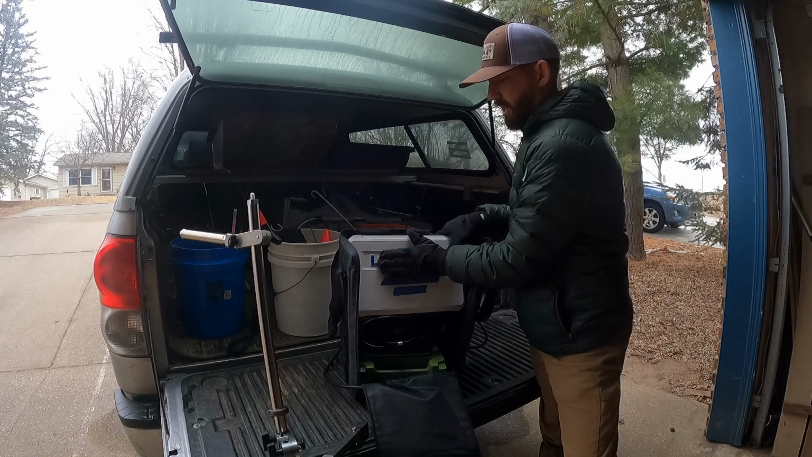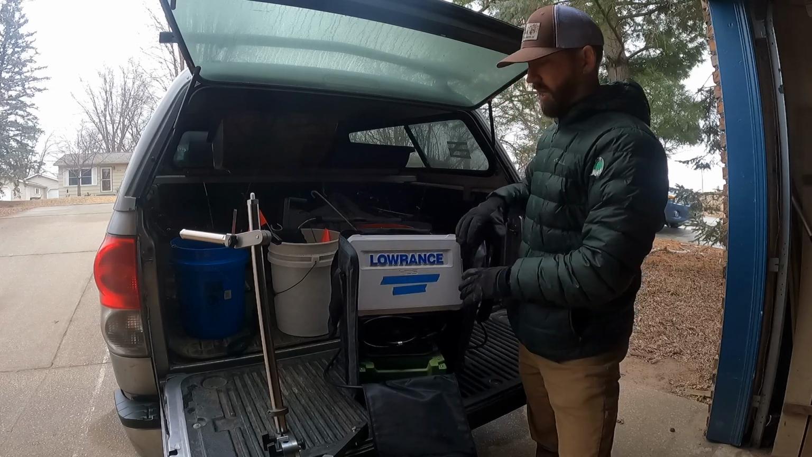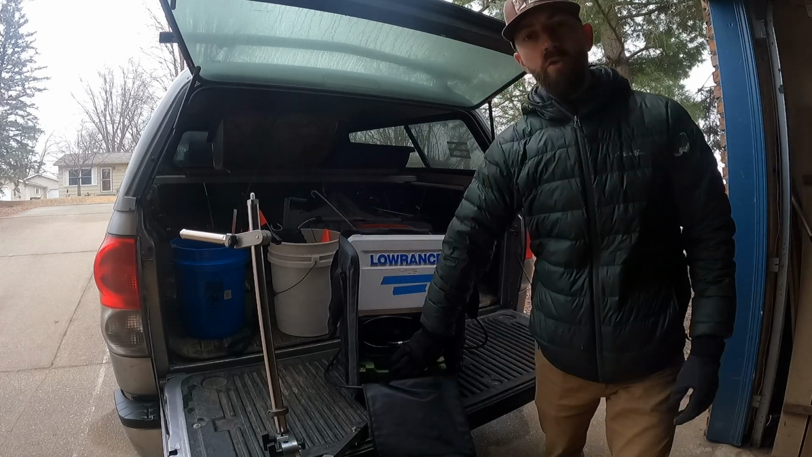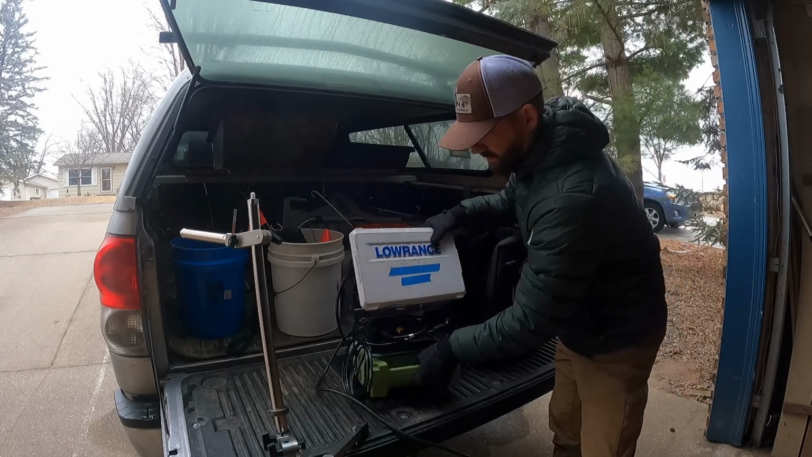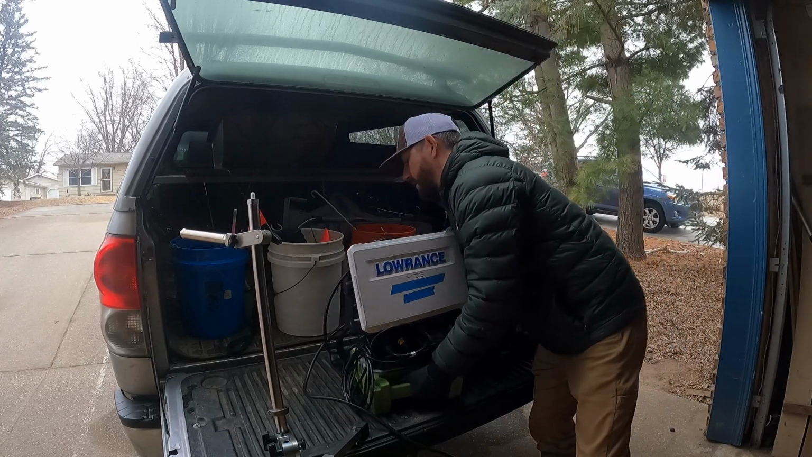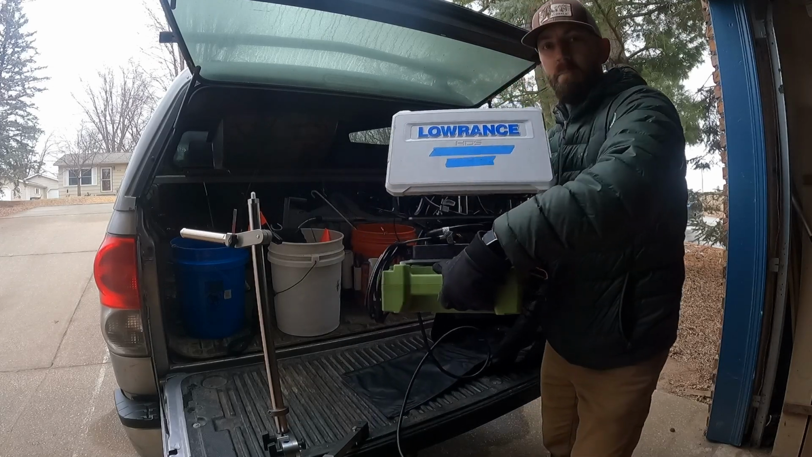So here's my unit. This is normally on the front end of my boat that I took off for that. I'll pull this whole thing out of the bag to show you how their system works. One of the big reasons, so here this is the whole system. I pick this all up. This is everything. So this is the battery.